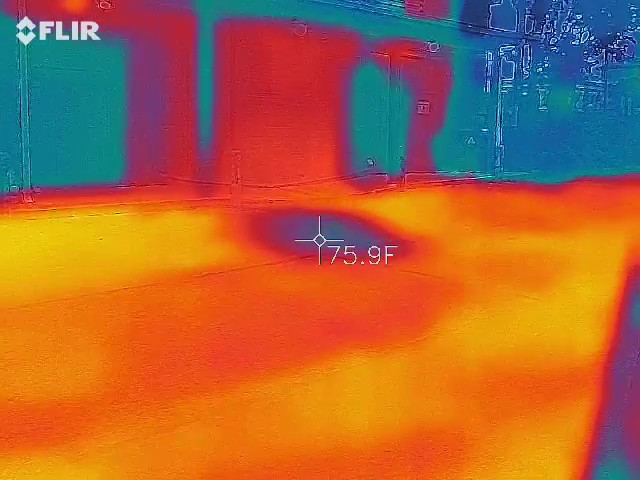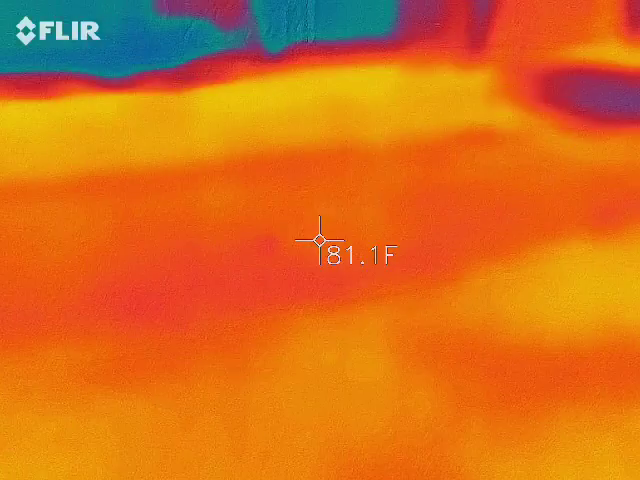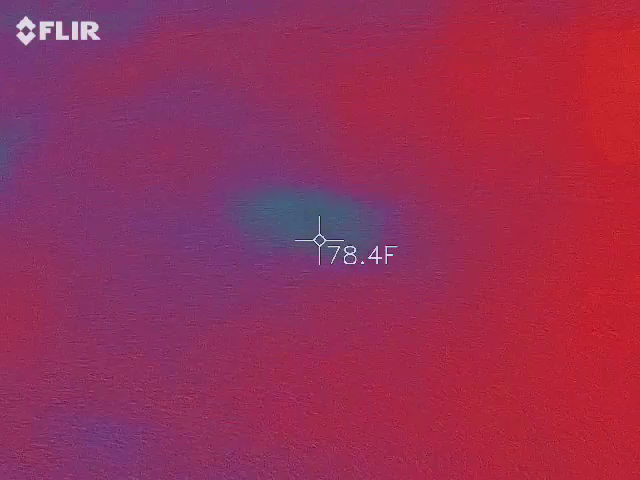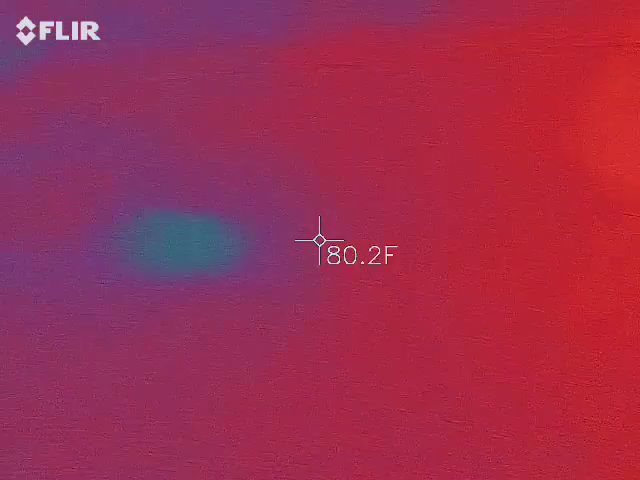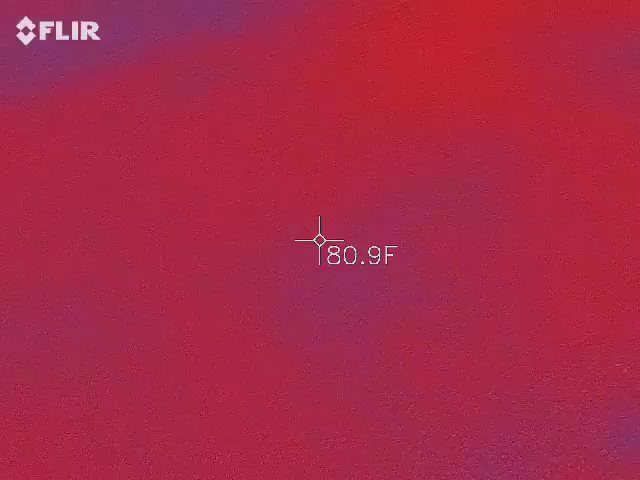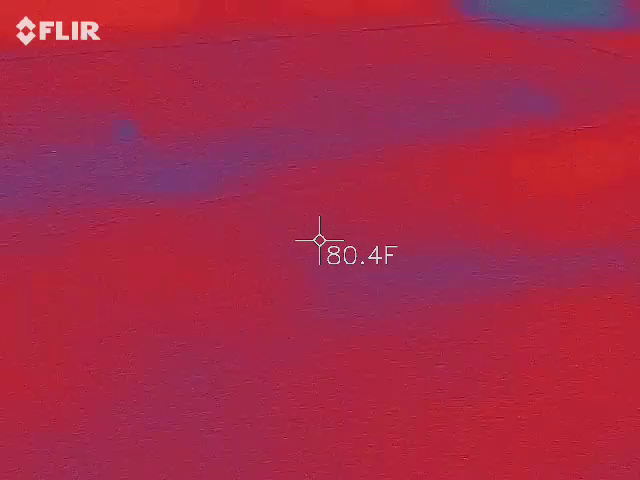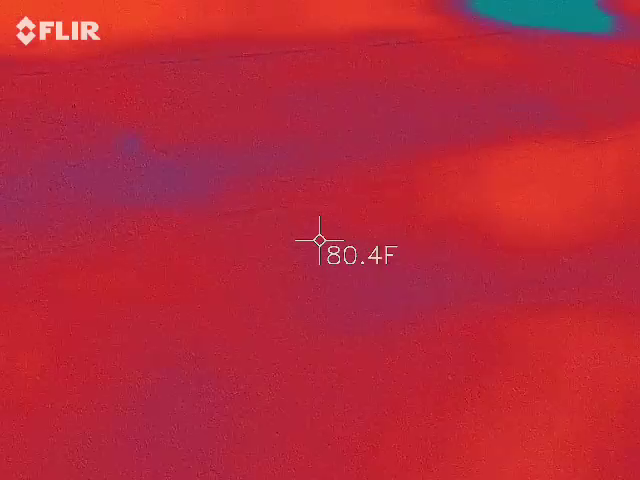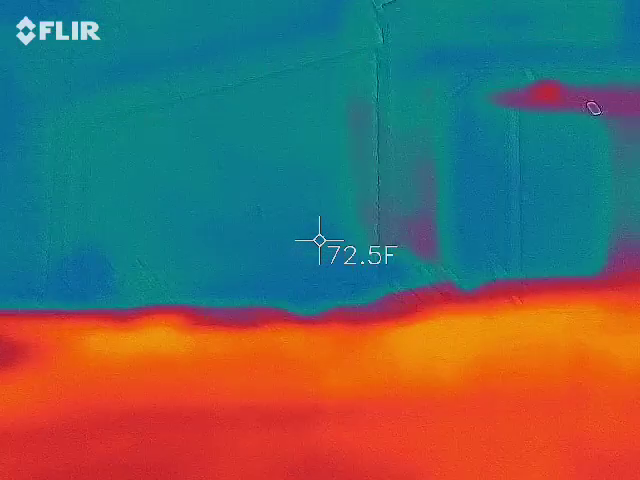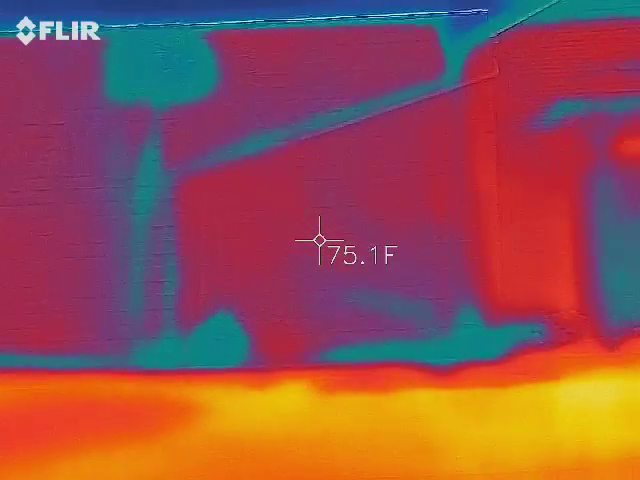That's the ground. No, go over here. I saw something over here. Guys, it freaks when I go right here. Look. Oh, what's that? That's the ground. I know, but how close is that? That's just a cooler spot of the ground. I realize that. It's relative. Ooh, some kind of signal here. Go this way.